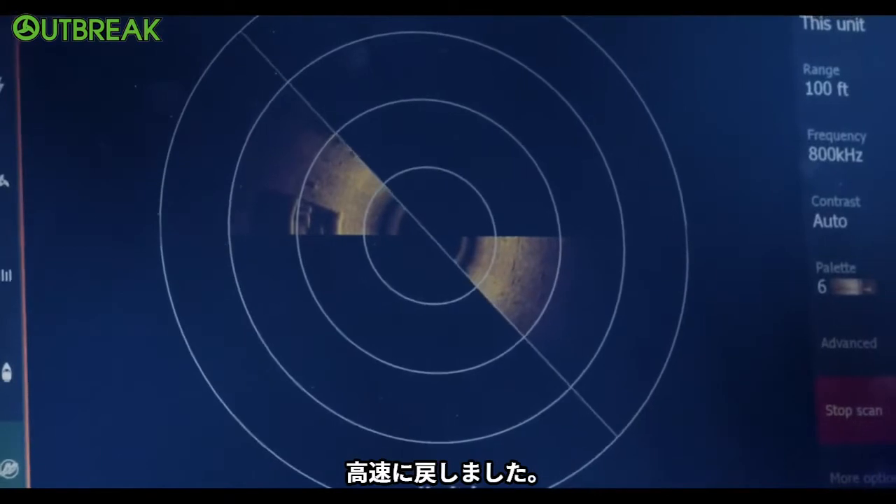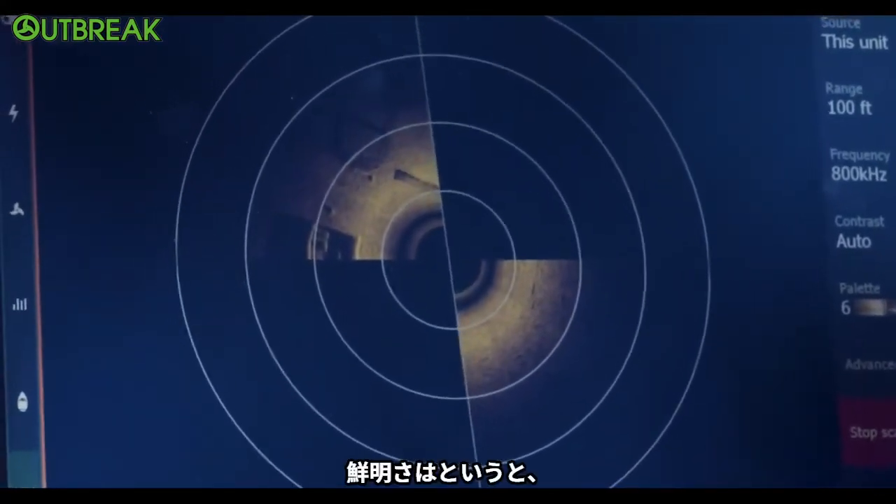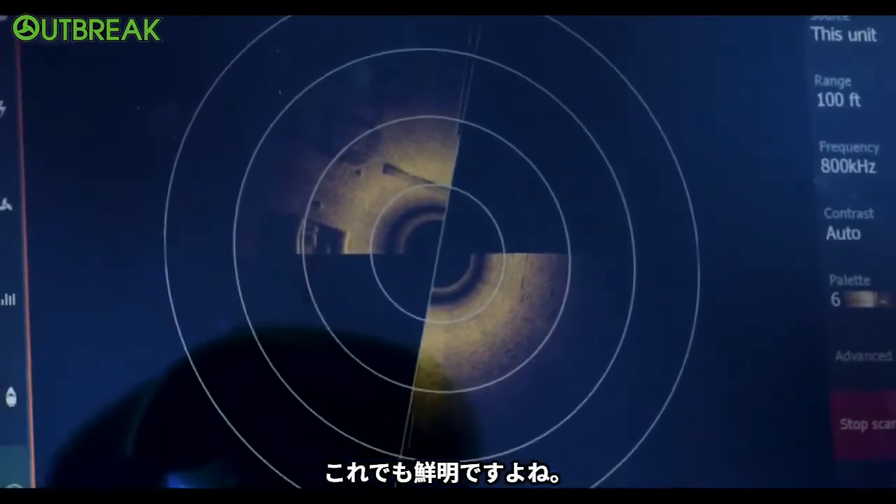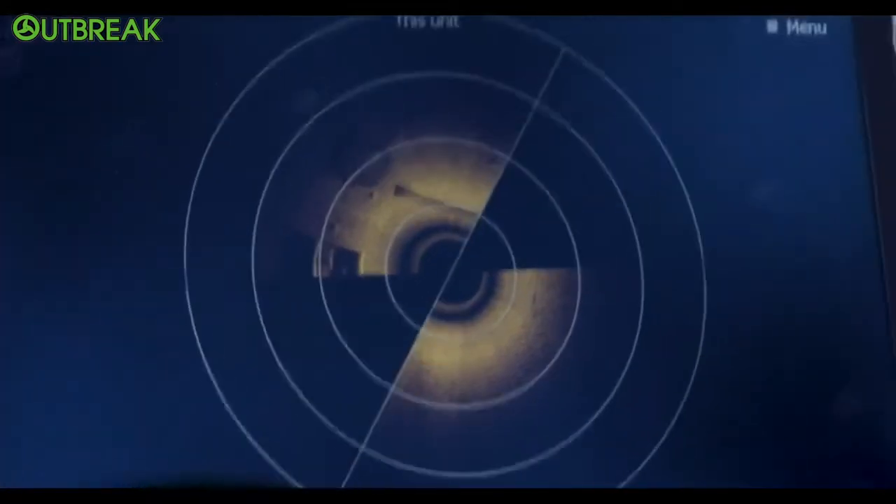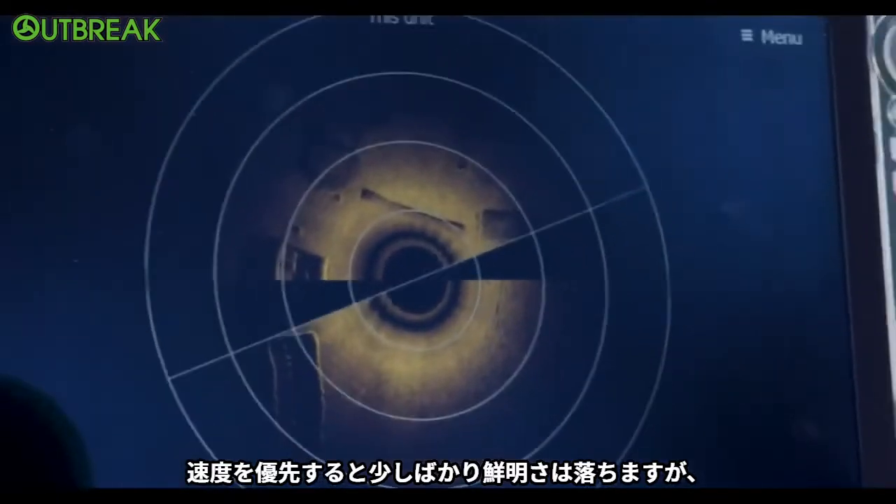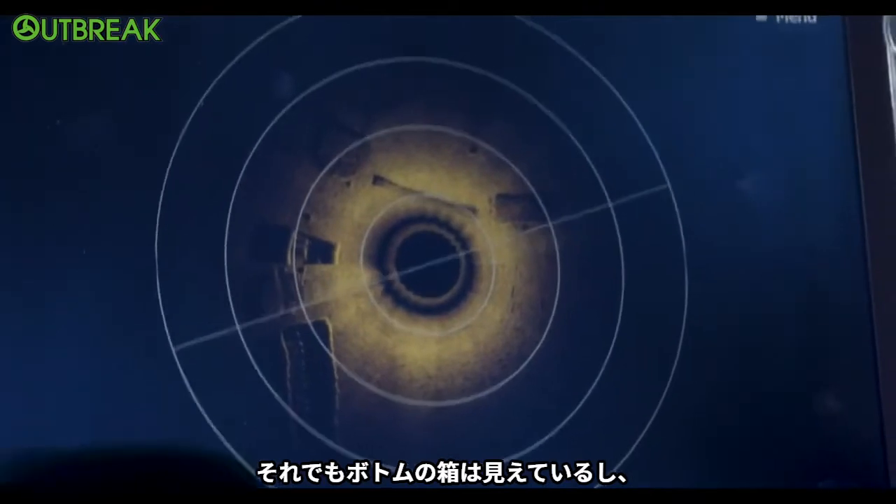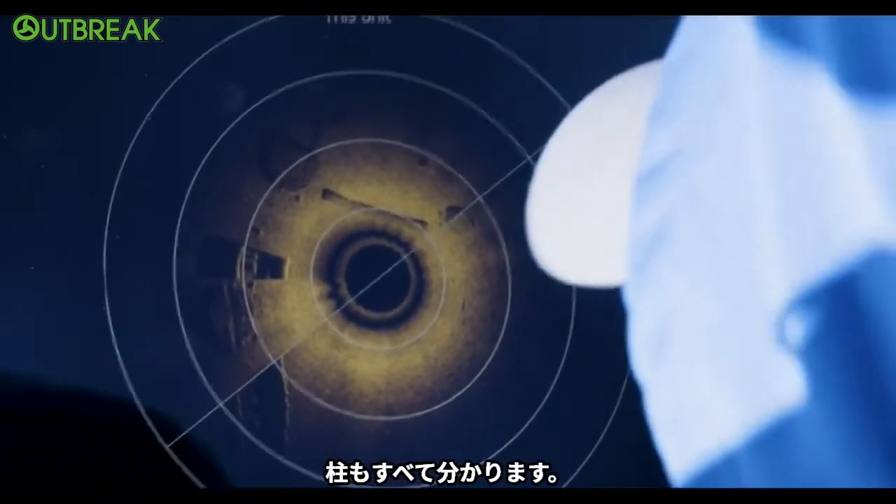So now the scan is fast. You can see it's whipping around really quick, but again, the clarity is still really there. We're sacrificing a little bit of clarity for that speed, but you can look in that bottom box. You can still see all of those posts.